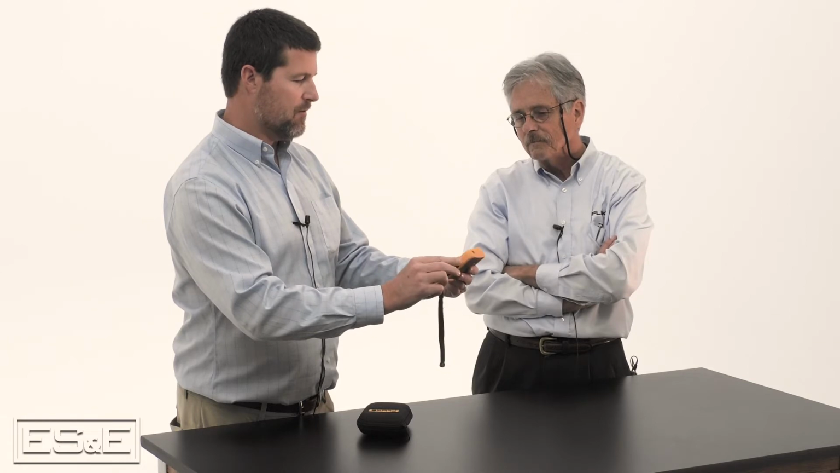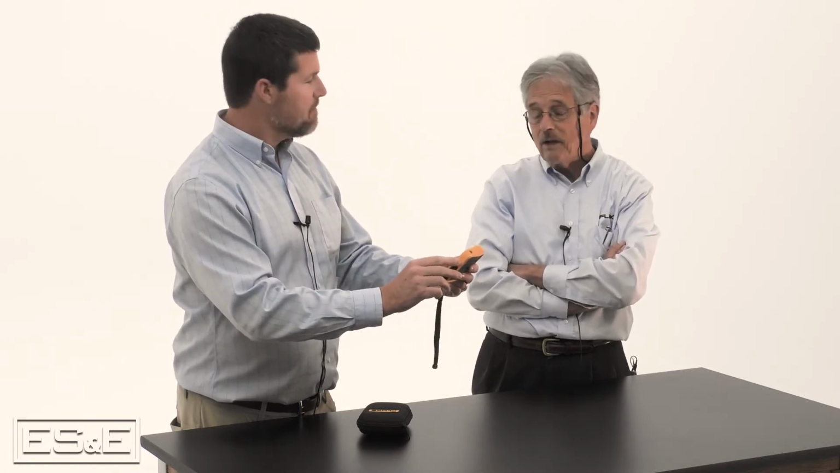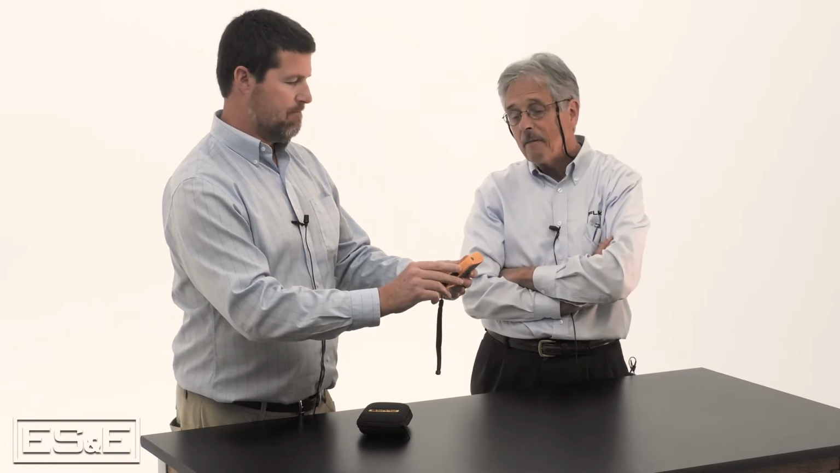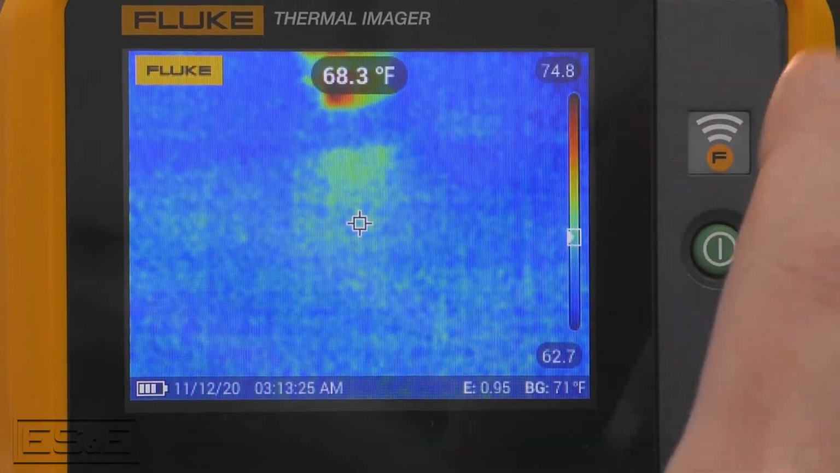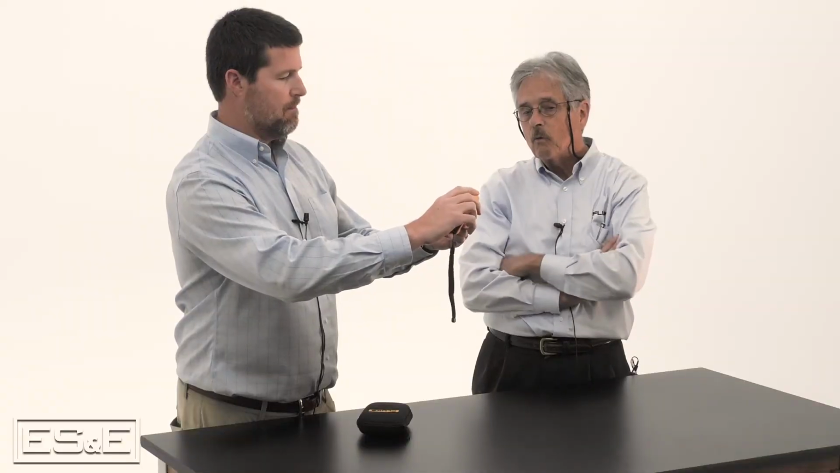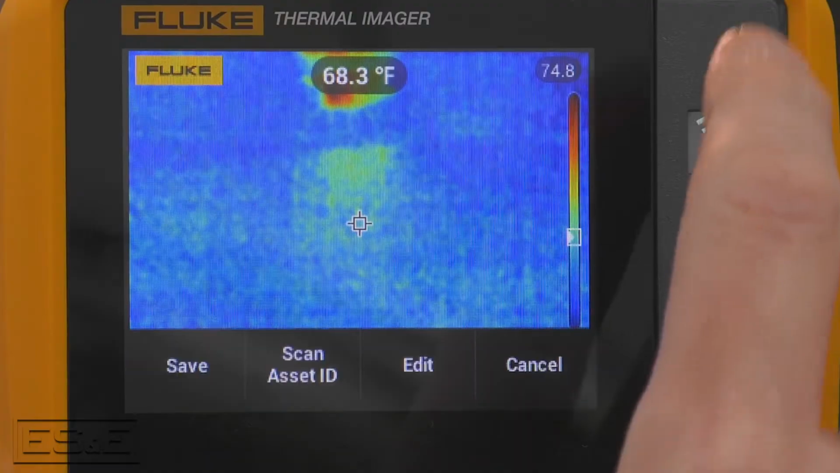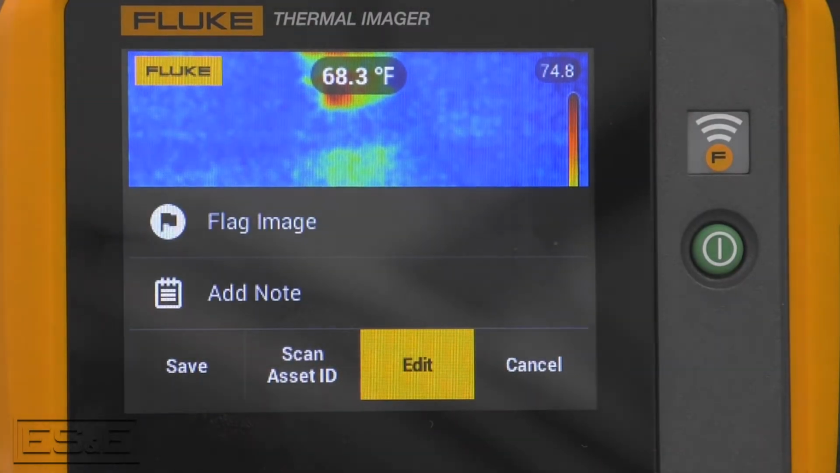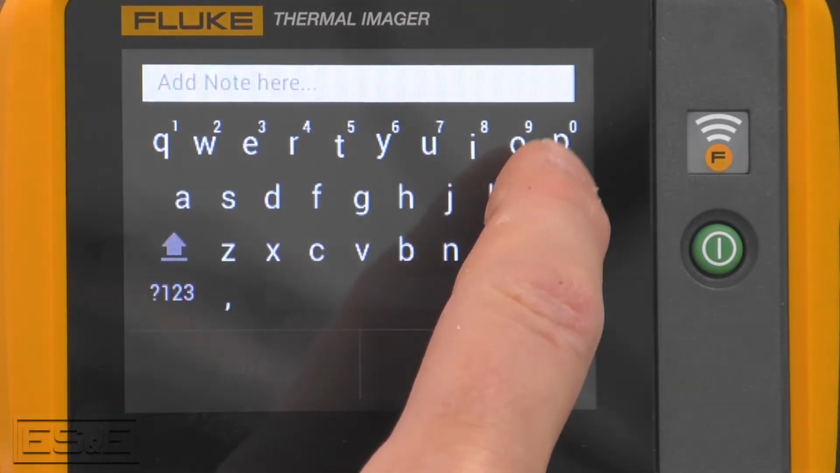So what are some other functions of this camera? Well, one important feature is easy. You see the button on the top, the rectangular button there. Push that button. What you've done now is frozen the image. You haven't really saved anything. But I think you have an option there to edit, so push the edit button. Now you've got an option just to add a note. Add a note, so we can add a note.